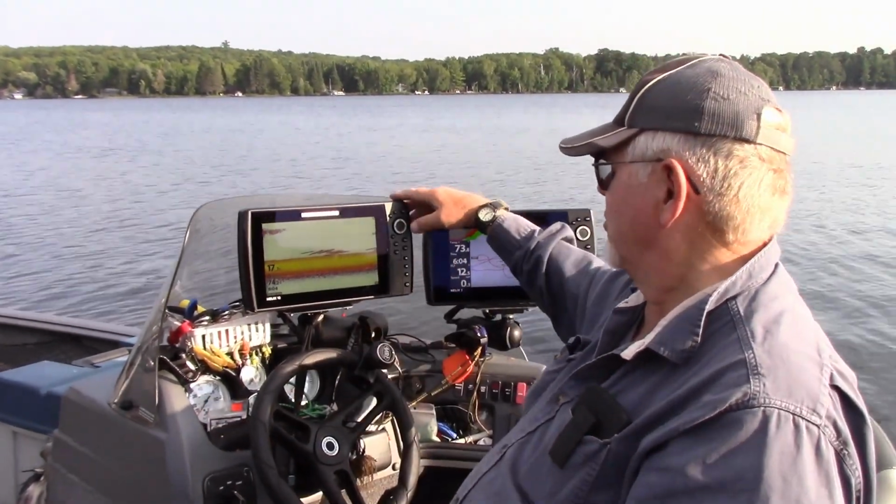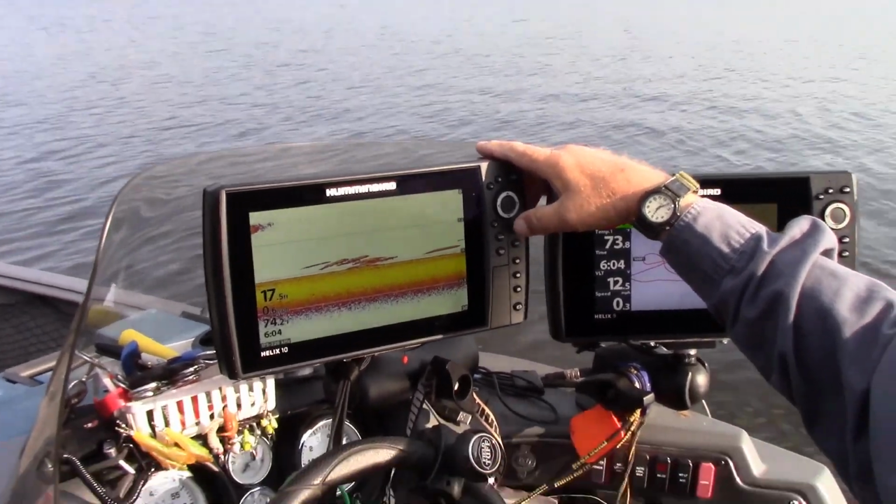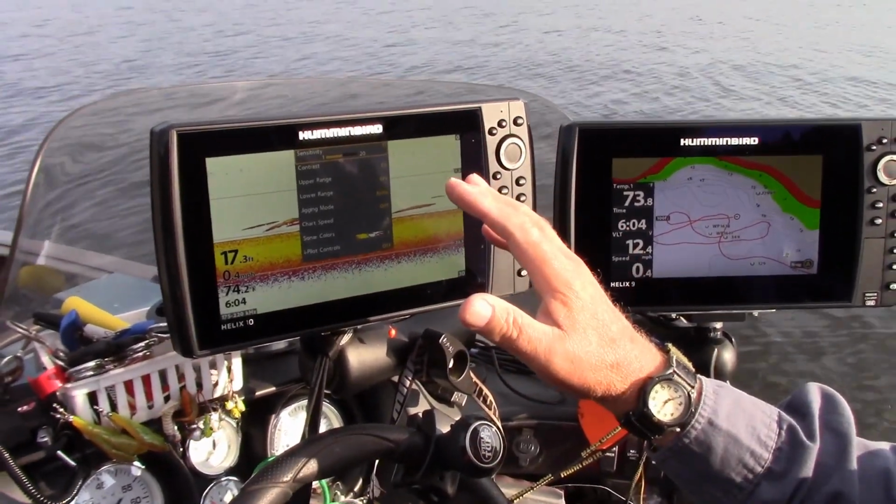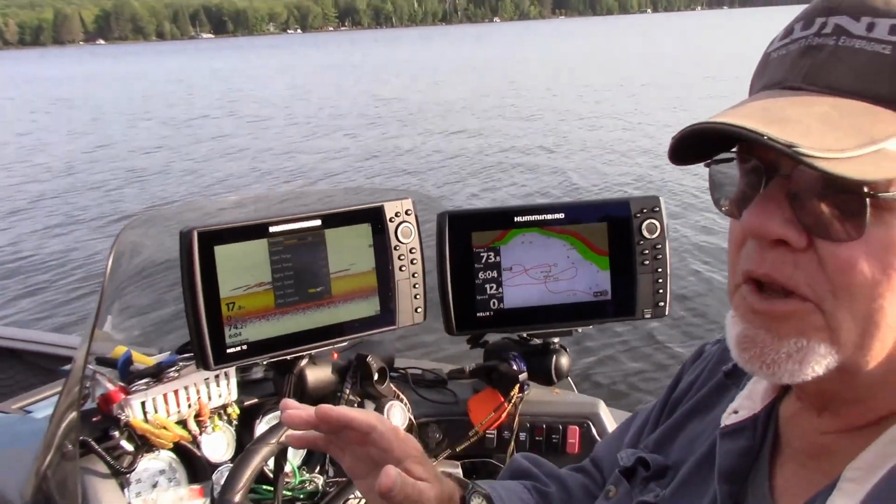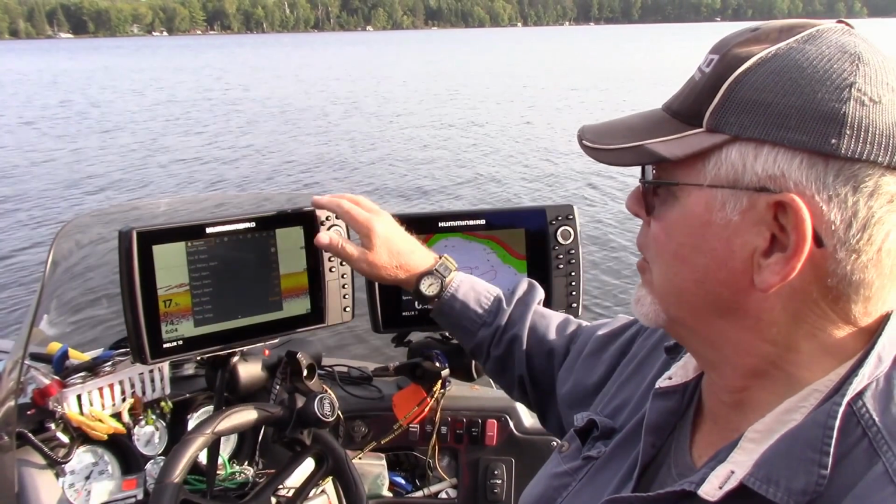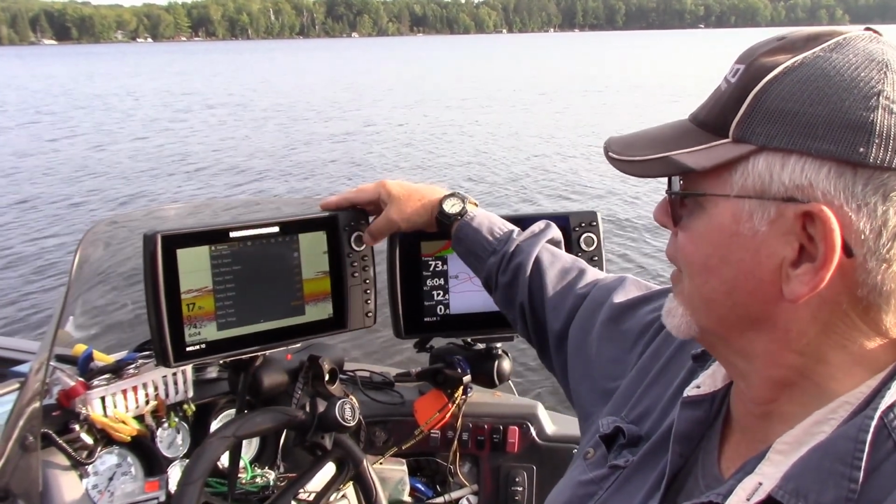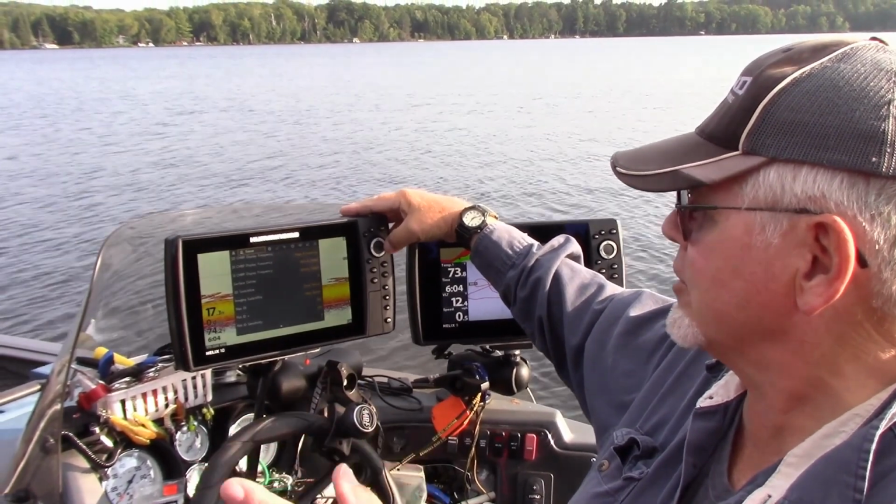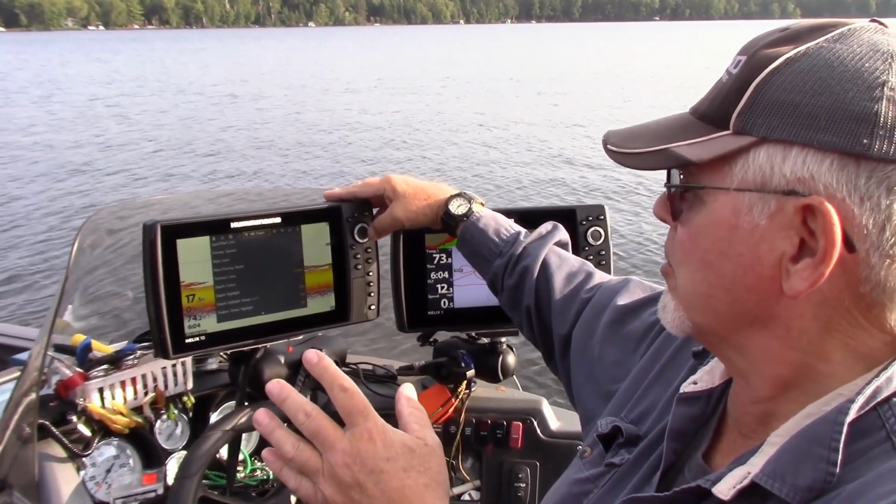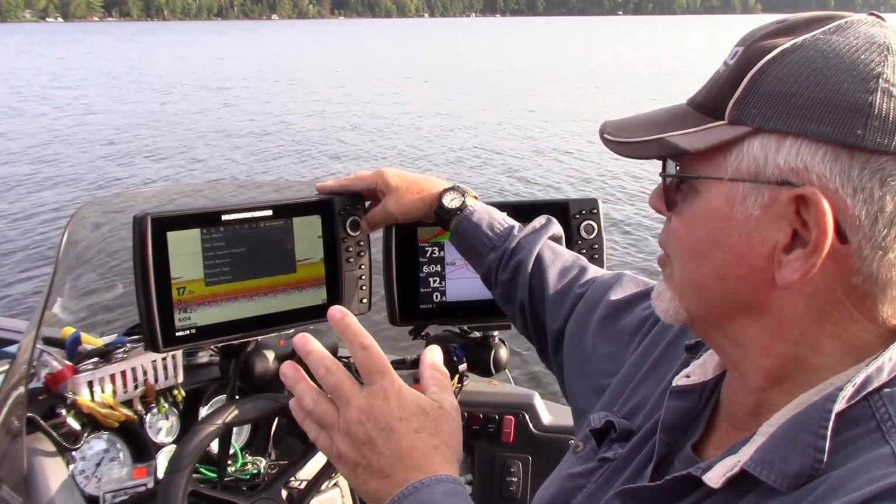One, your menu button. Well, look here, we've got some fish on here, but your menu button. You hit that menu button once, it'll give you the menu for the screen you are in at the time, whether you're in the map screen, the down imaging or the side imaging. You hit it a second time, and you've got this screen here. Now you can scroll across. You've got your alarm screen, scroll to the right, you've got sonar, navigation, chart, Humminbird chart, setup, your views, and then your accessories